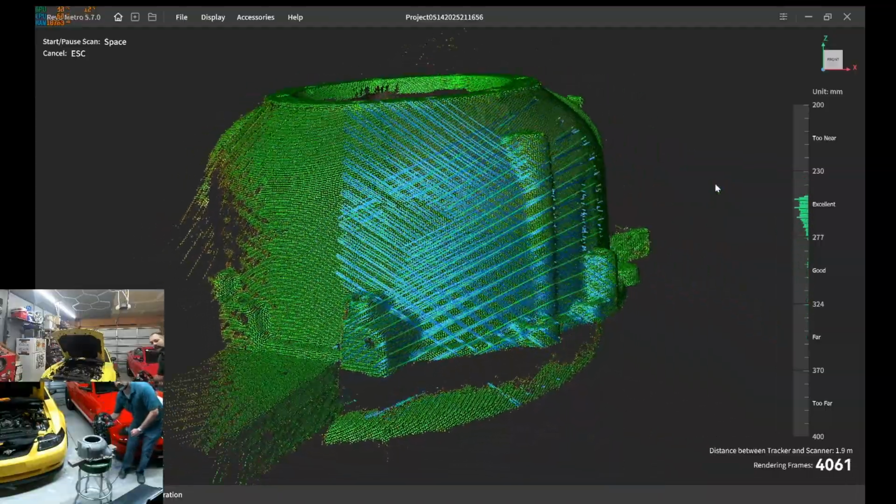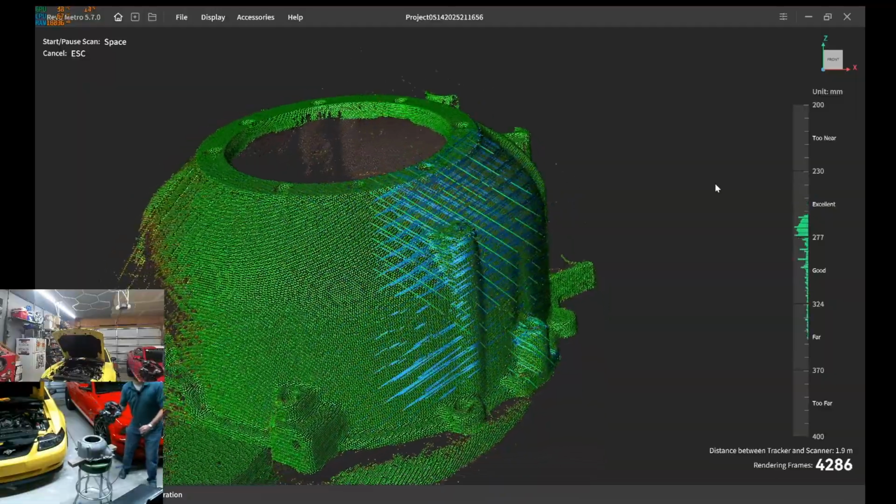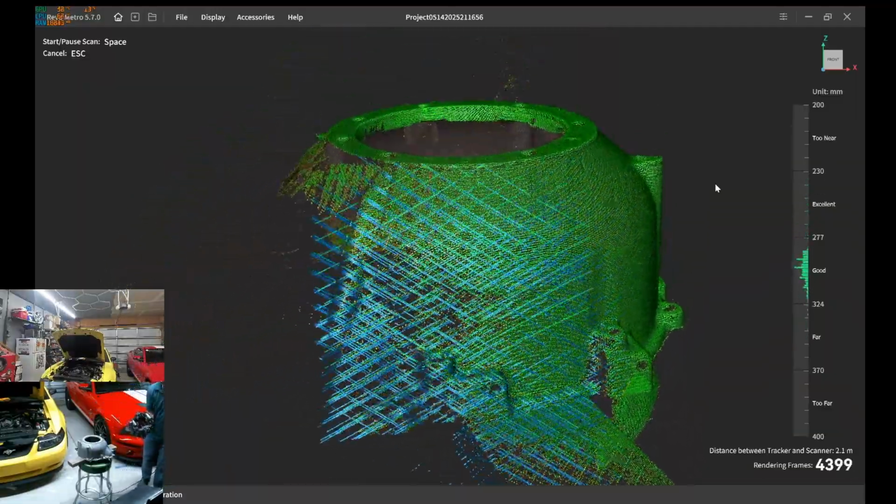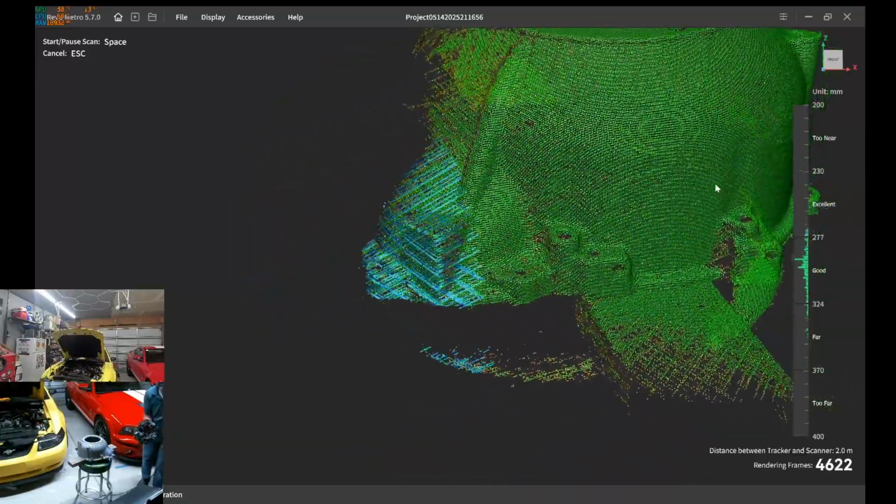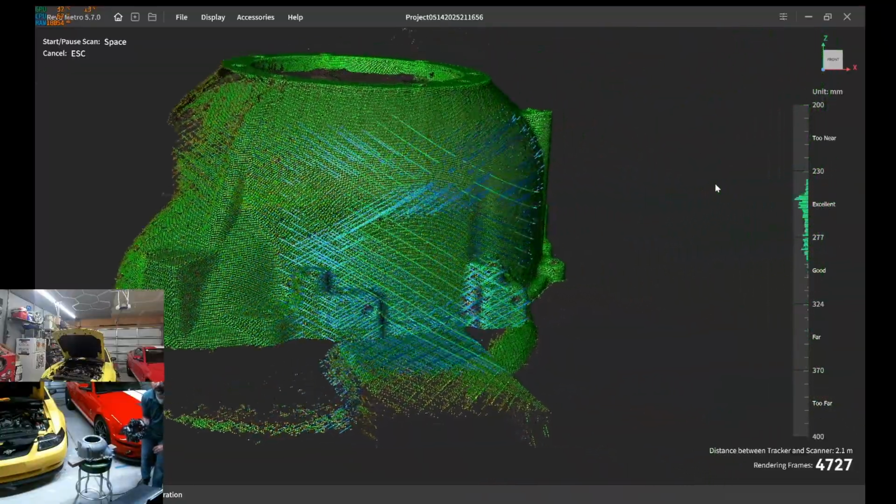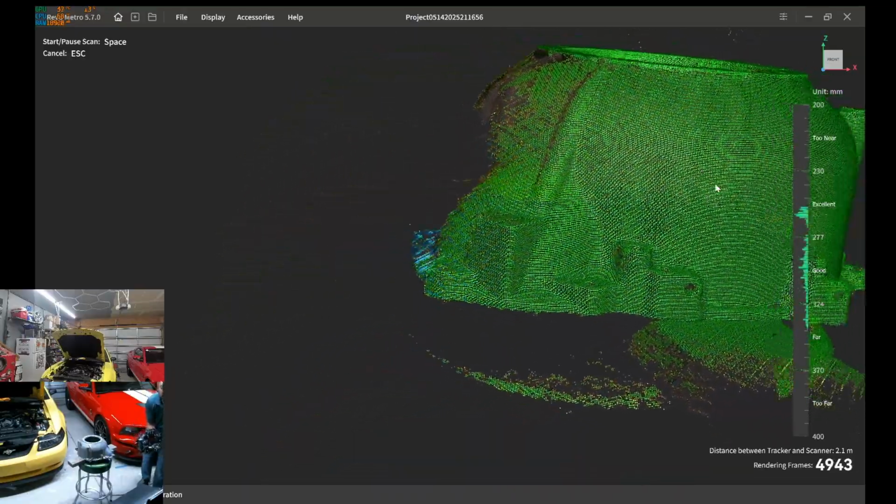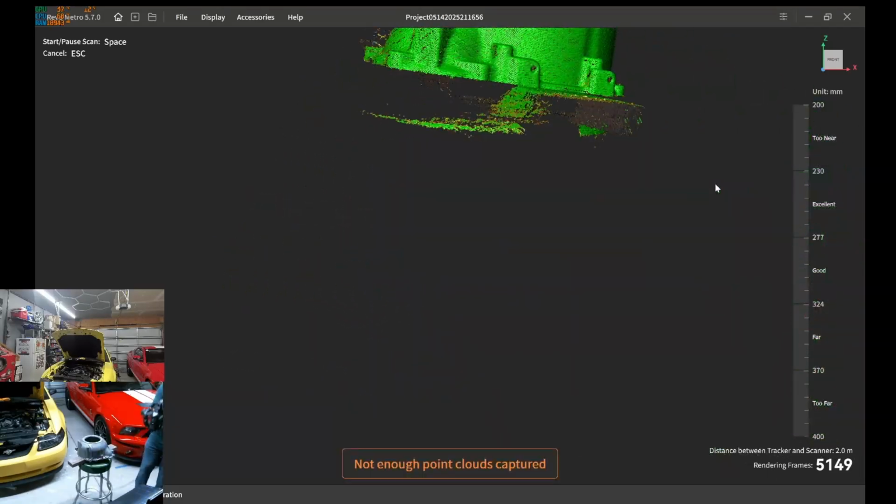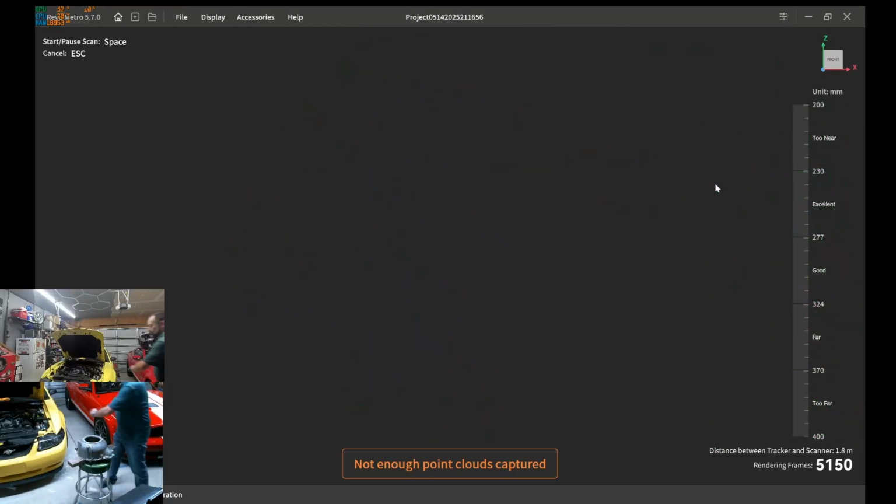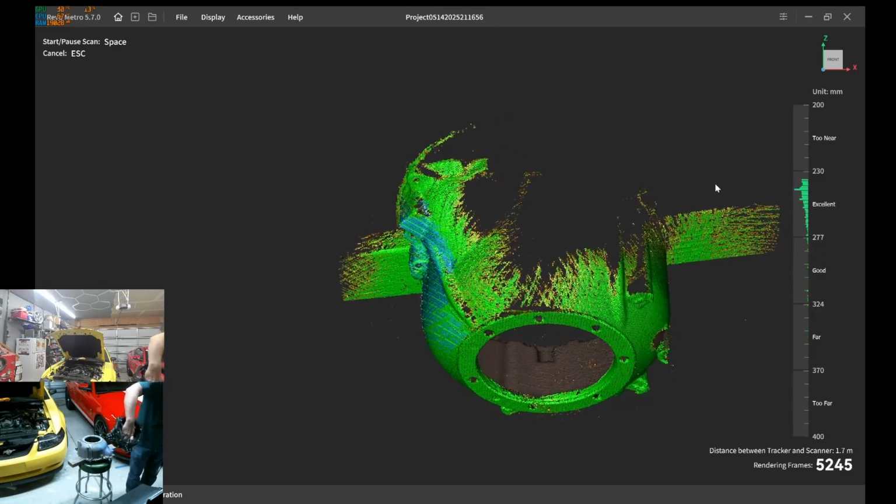Now I want to try to get this portion nice and flat. This is looking nice and green. I'm gonna keep going. This is where the starter comes out. So that's probably the most important portion of the bell housing, is that starter portion. Okay. All right. Getting wrapped up with the cable. See, we picked right back up.